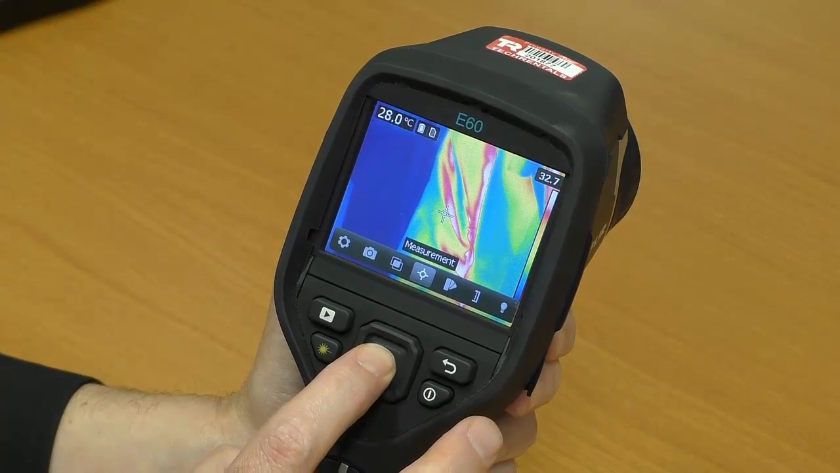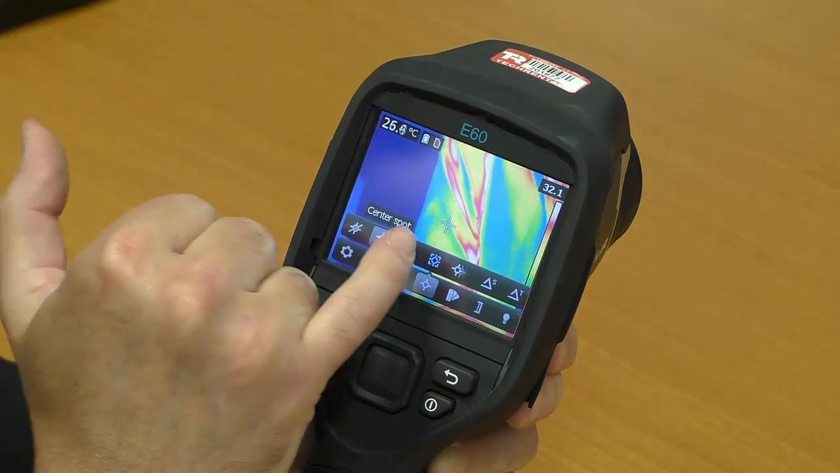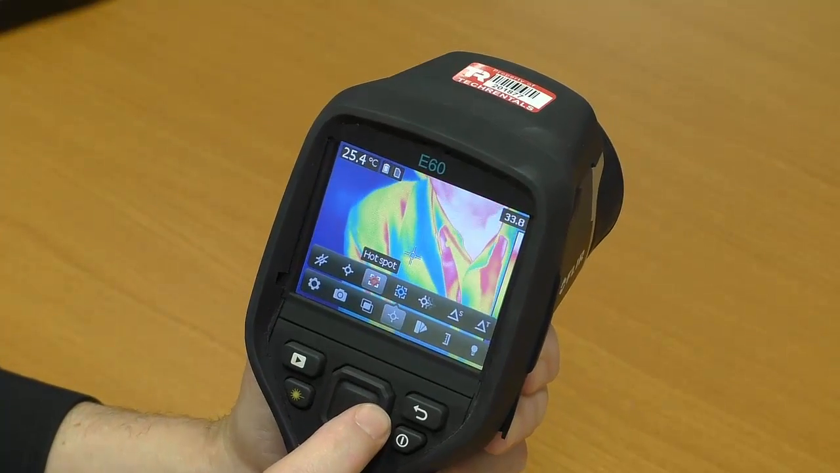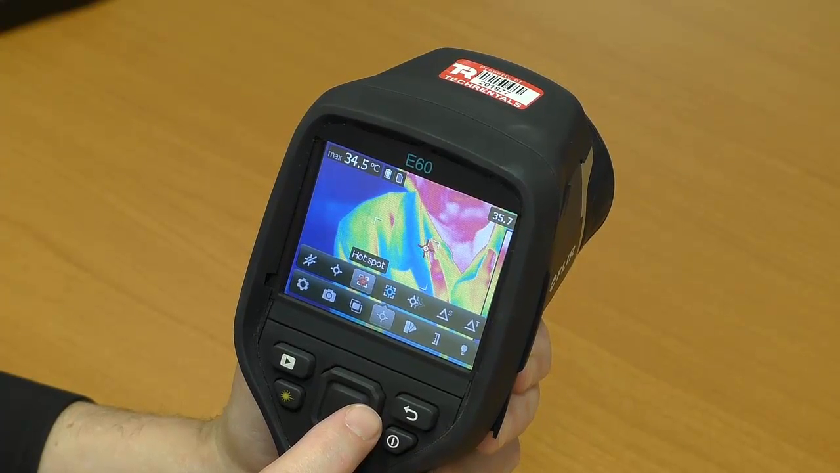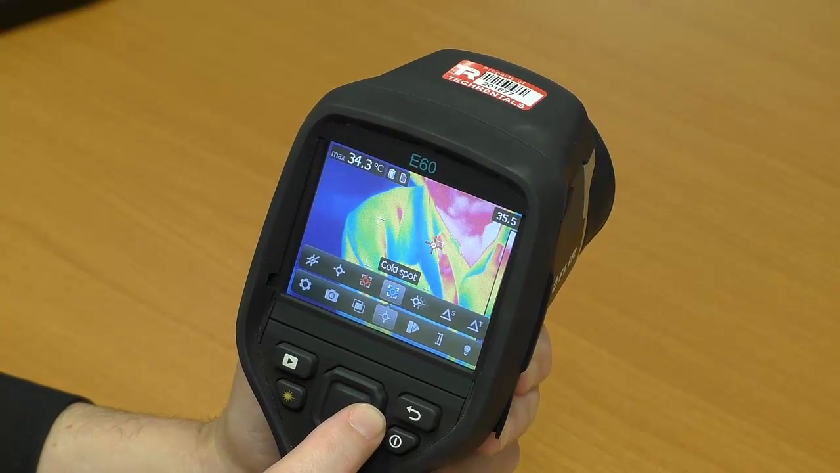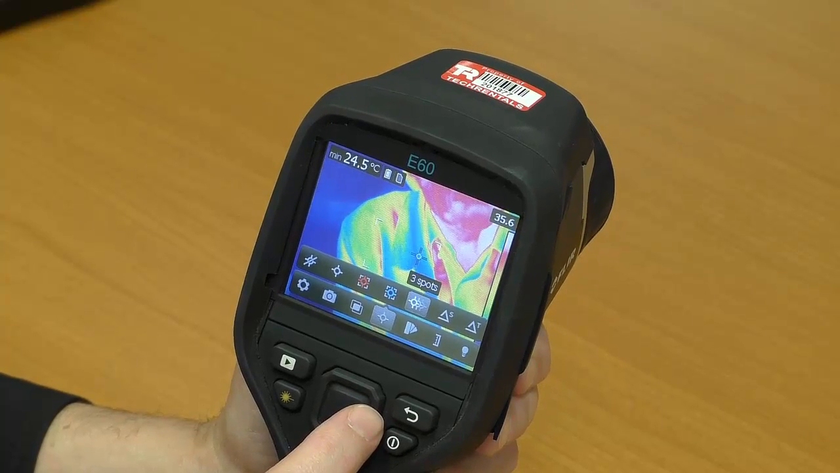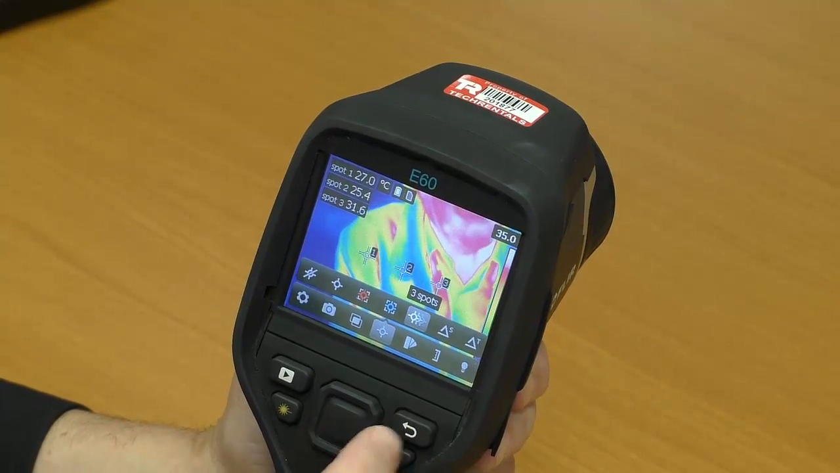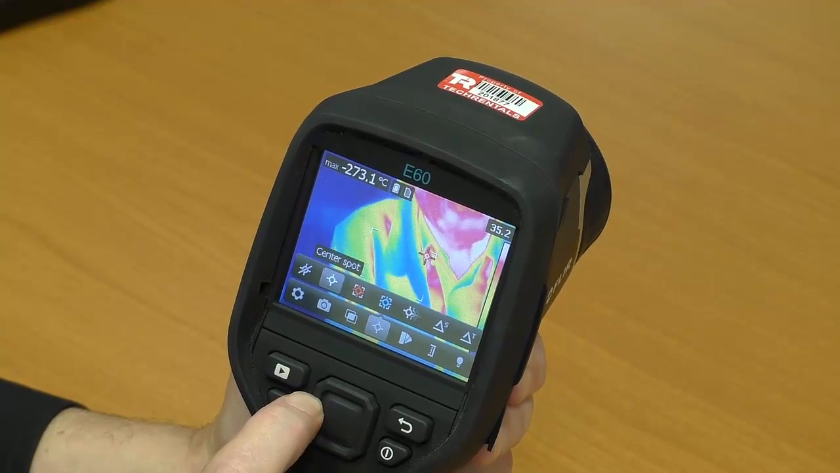Measurement spots. We'll hit enter to get into that. A whole bunch of measurement capabilities. The center spot, you can see the center here and the temperature that's reporting up in the top left hand corner. We have a hotspot where the hotspot cursor jumps around in that box to the hottest spot inside that box, and a cold spot, which is of course the opposite. We can have 3 spots on the screen at once with all the temperatures reported in the top left hand corner, and 2 differential measurement capabilities. Let's go back to the single spot.